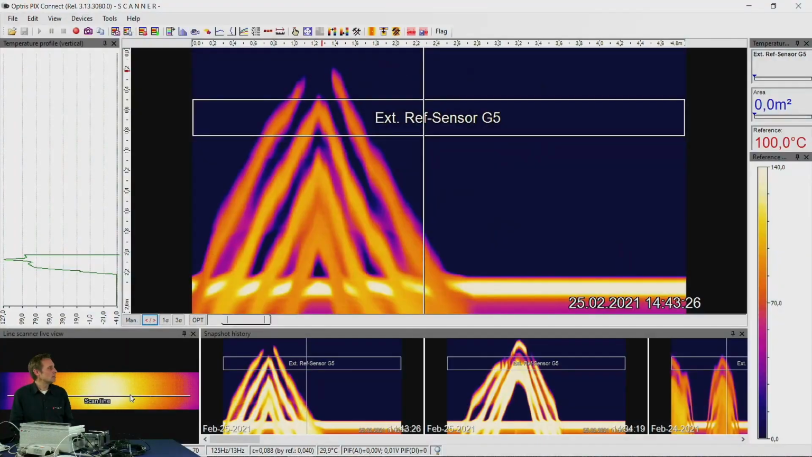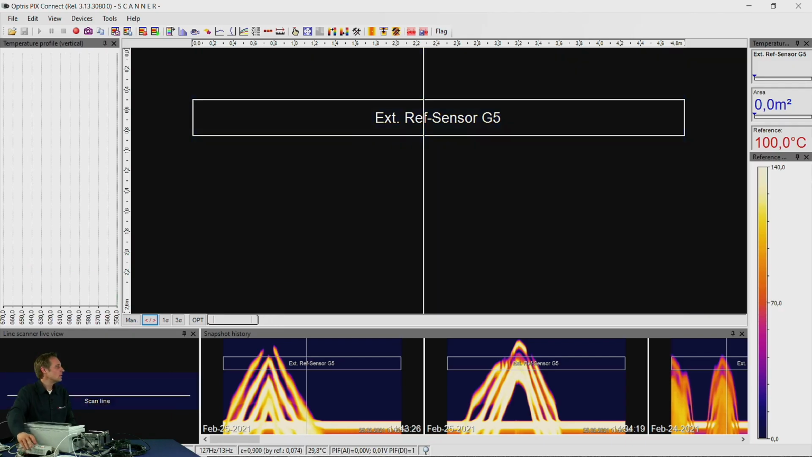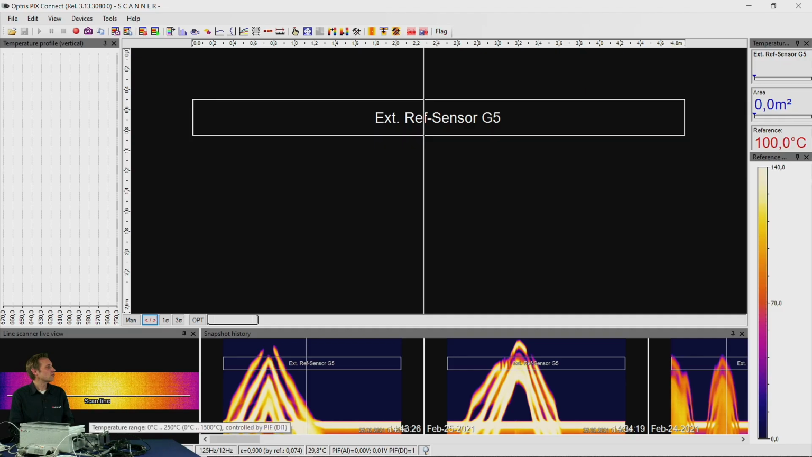You can see here in the Pix Connect software that with the standard mode we have a temperature range of -20 to 100 degrees C. If I now switch to the low emissivity mode by clicking on the button, you can see that the temperature range changes immediately to 0 to 250 degrees C. This is because now a low radiation from our glass is coming to the PI camera, so we have to use another temperature range and another calculation to get the right temperature value for our glass measurement.